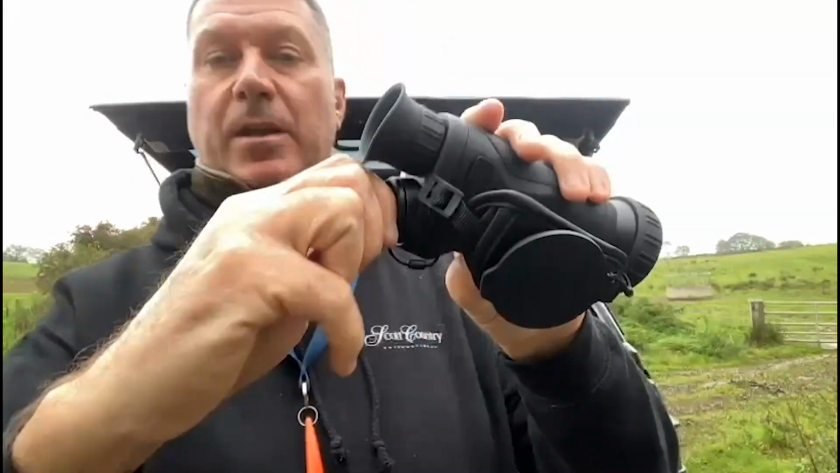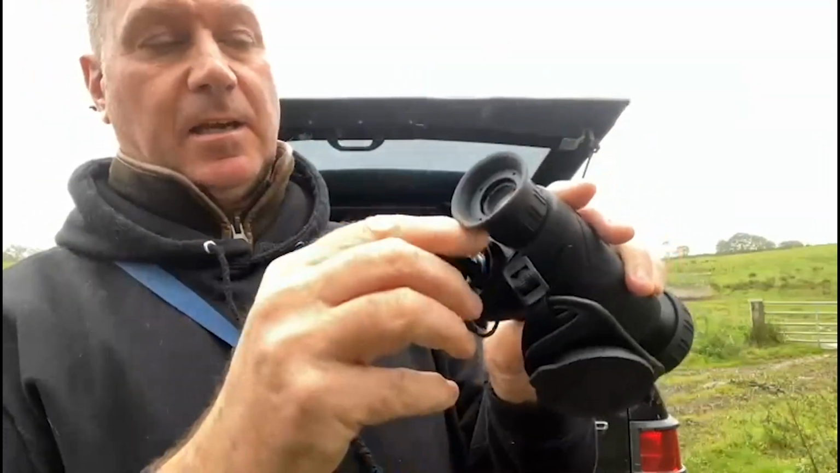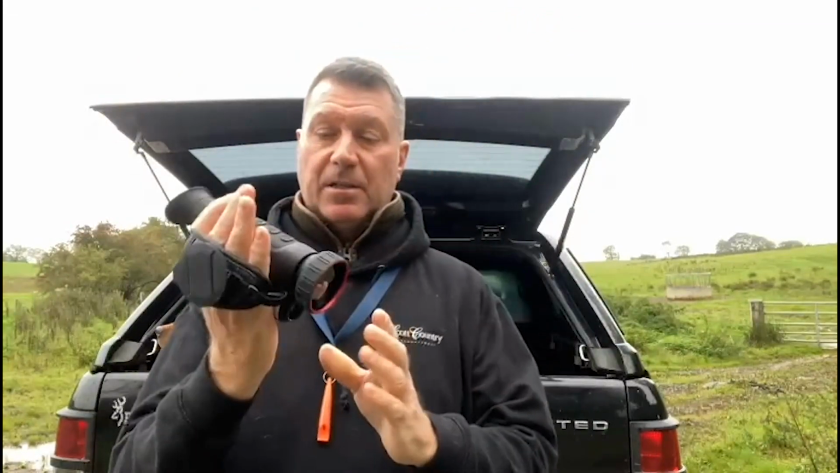And at the back you've got your battery compartment, which goes in nice and easy. It comes supplied with 2 batteries and a charger on there. Really easy to get in and out, and I've hardly used this yet.